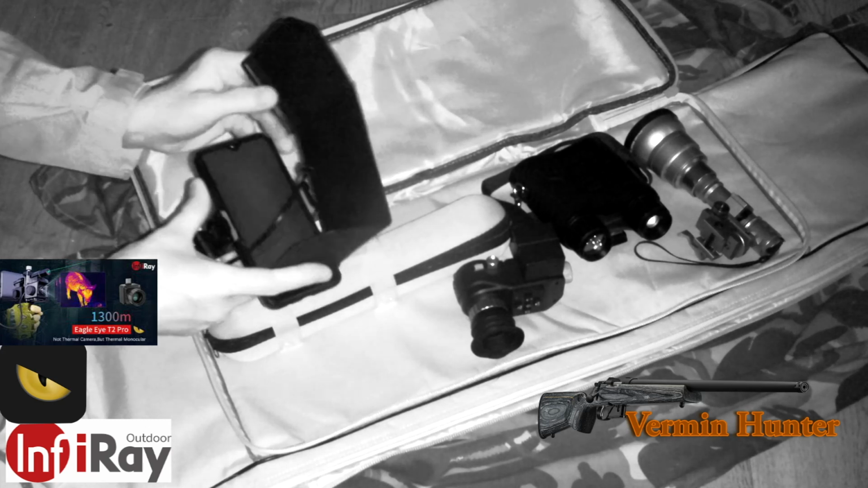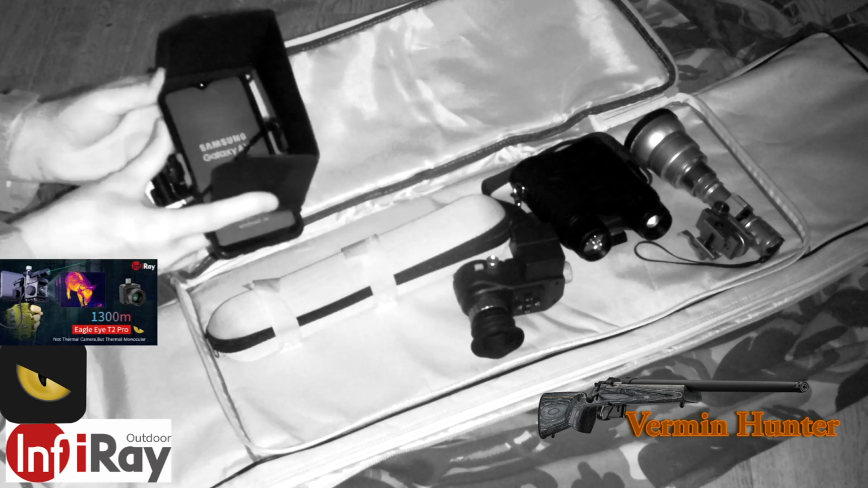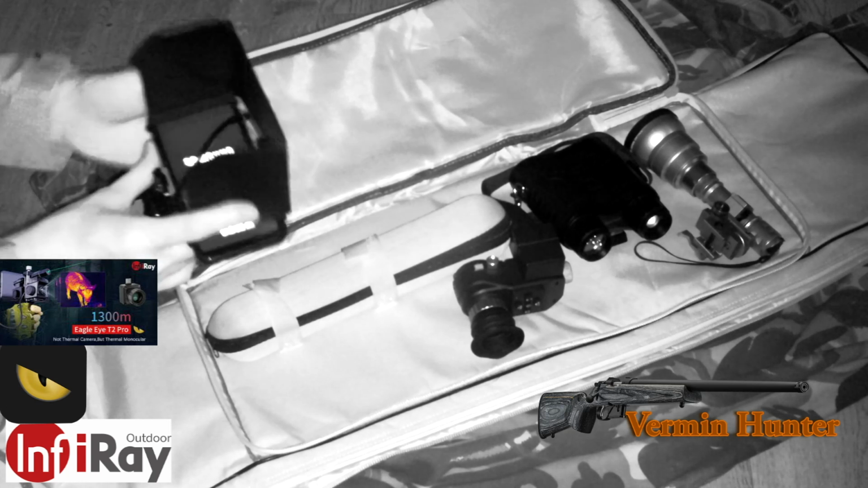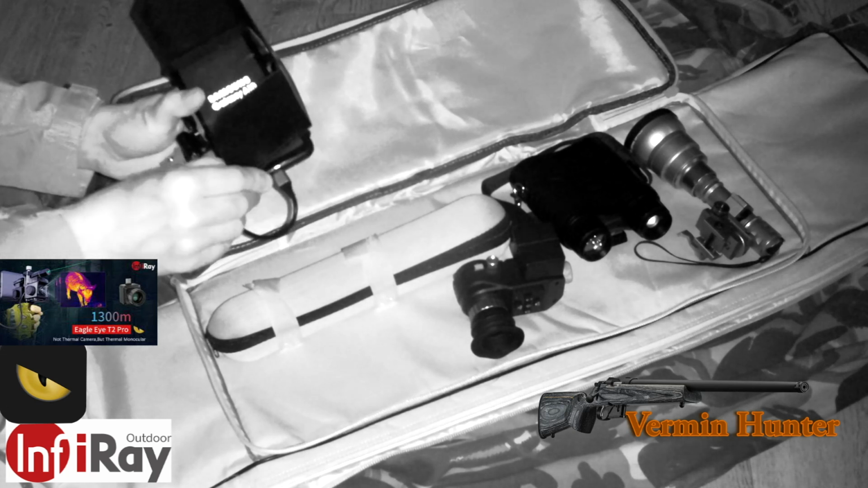It's changed my hunting completely, especially on long distances down the golf course where I'm looking out to about 600-700 meters, and the foxes come in so quick and they pop up from the streams and behind the trees, and with our thermal spotter it has changed it.